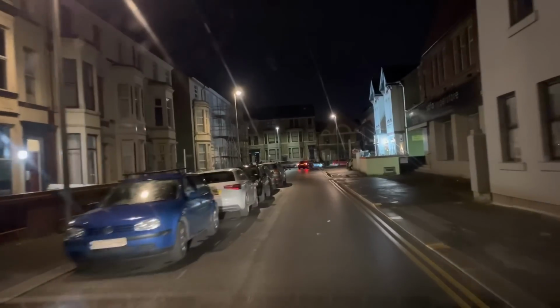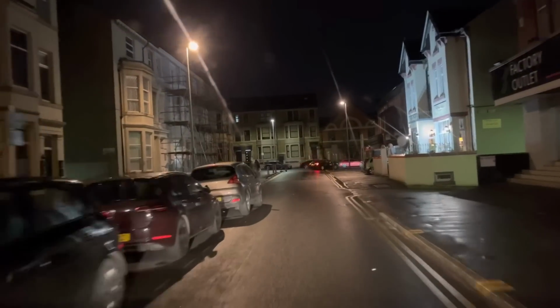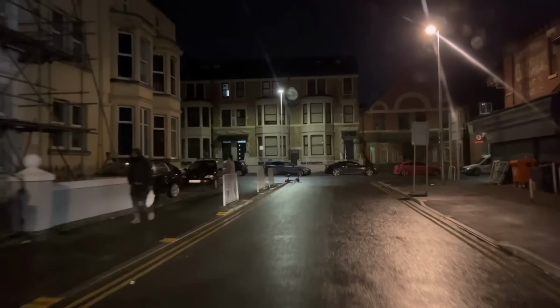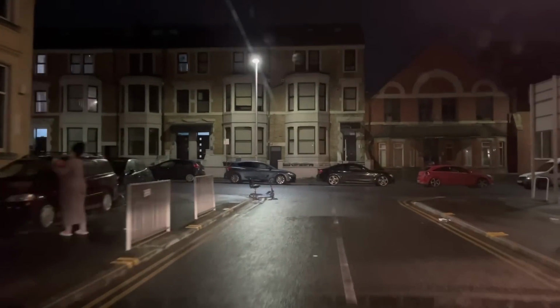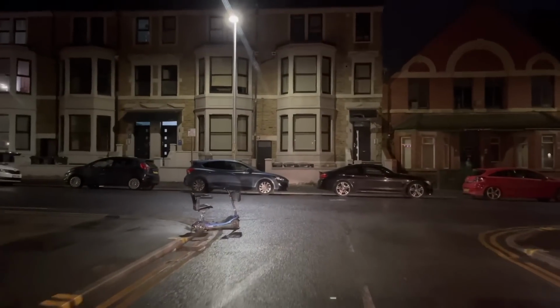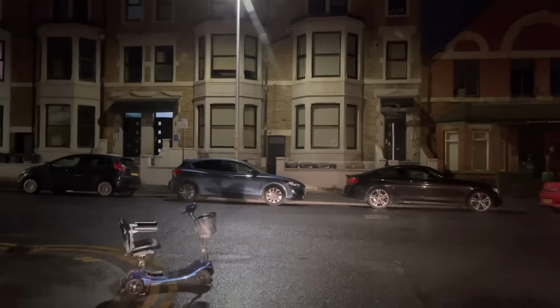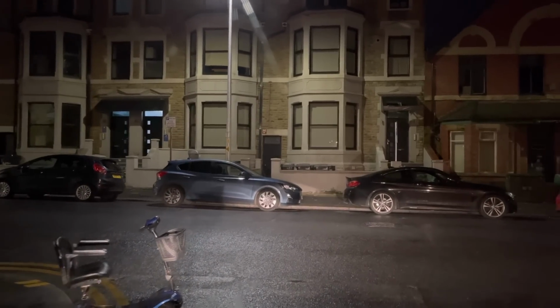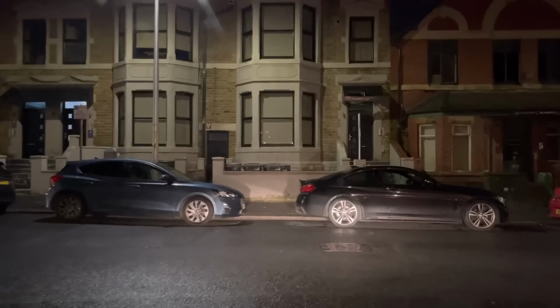It seems as though anything goes in Blackpool, but you know, the funny thing is that Blackpool Council want to phase out lap dancing clubs, and yet at the same time, what's going on here? Someone's abandoned a scooter there. Look, someone's abandoned a scooter. Interesting.